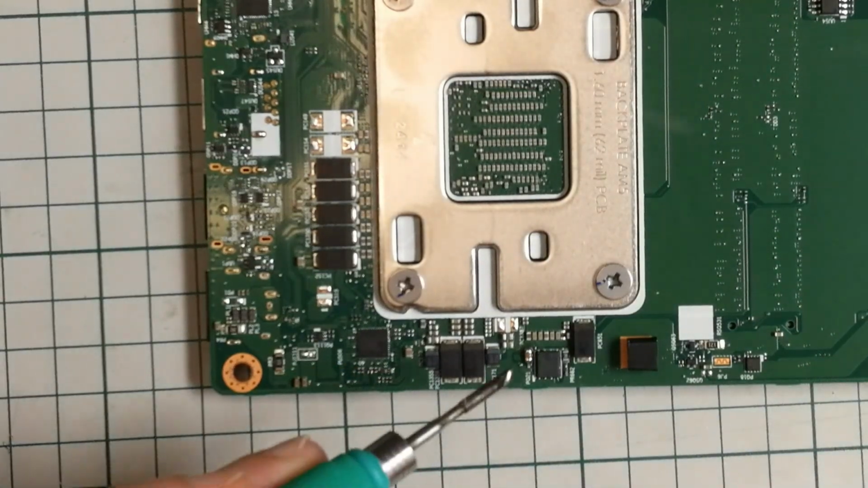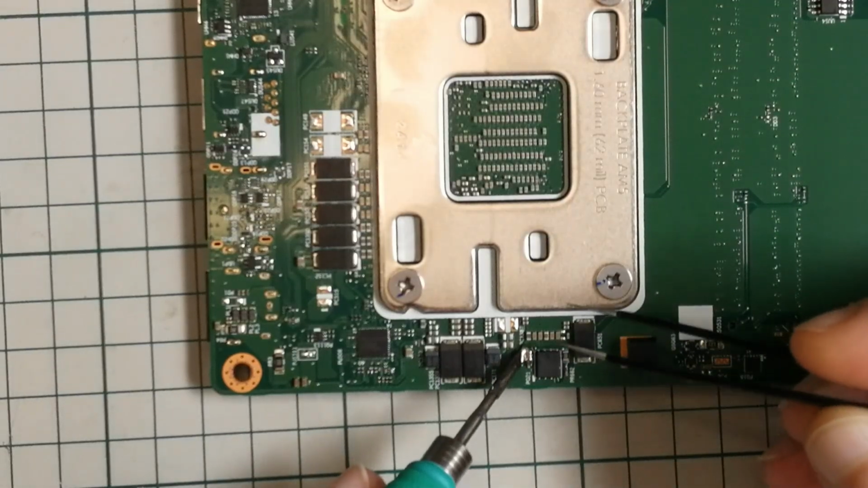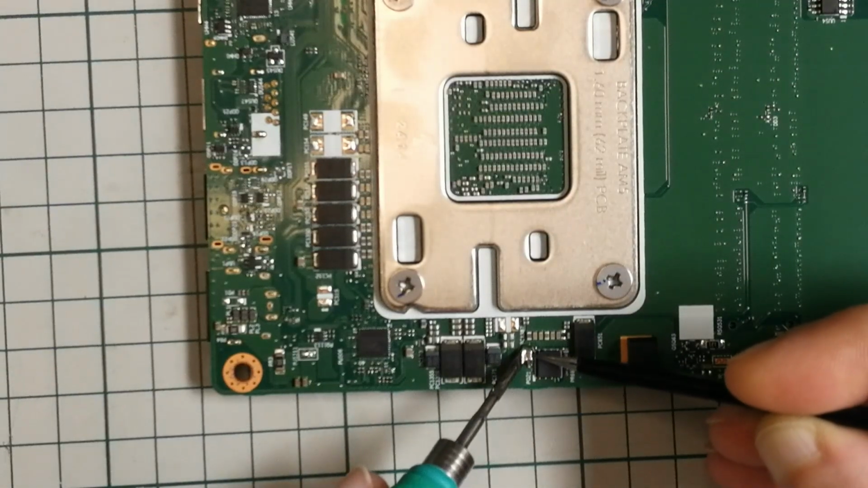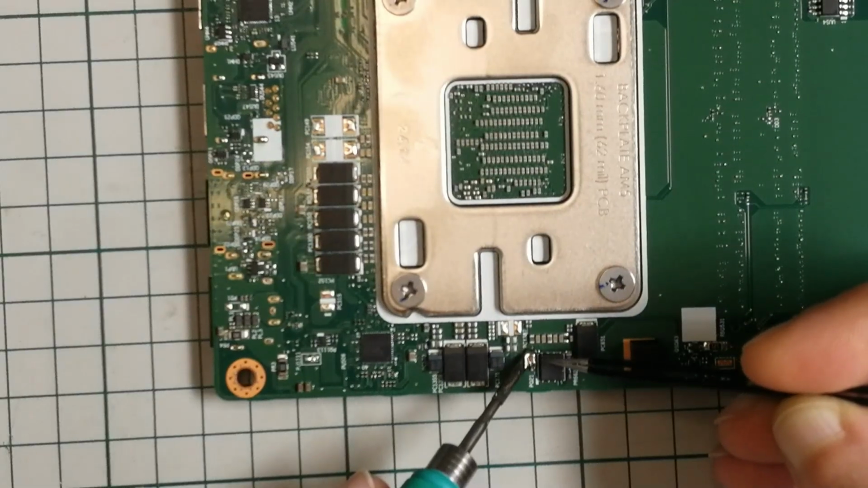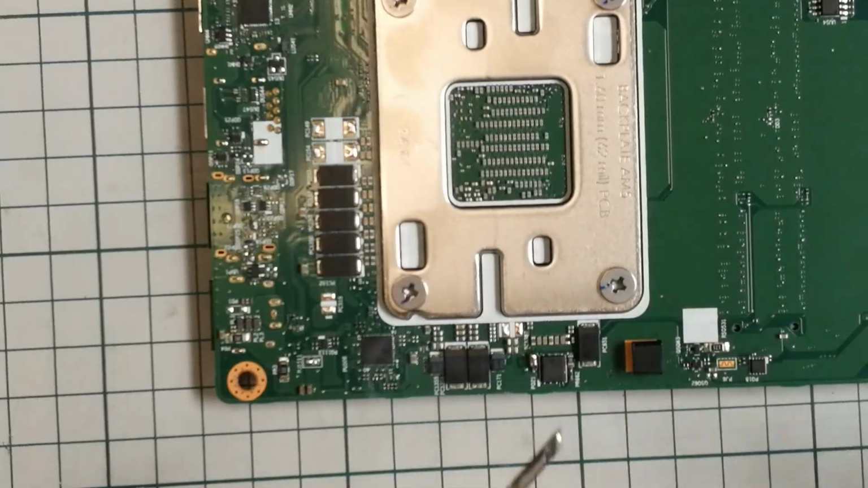Okay. Is this stuck to the board or what? It seems it is. This should have come up by now. Yeah, it's literally stuck.